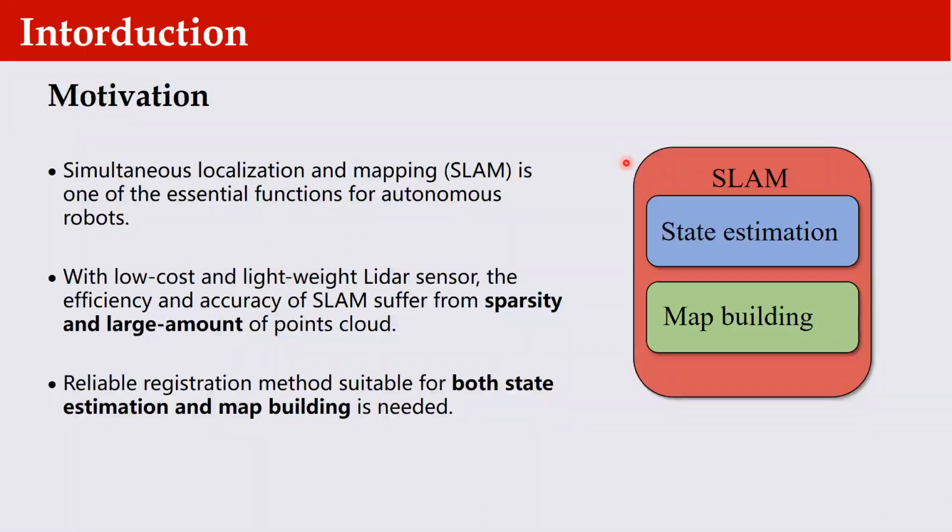As we know, simultaneous localization and mapping is one of the essential functions for autonomous robots. However, when working with low-cost and lightweight LiDAR sensors, the efficiency and the accuracy of SLAM suffer from sparsity and a large amount of point cloud. Thus, a reliable registration method suitable for both state estimation and map building is needed.